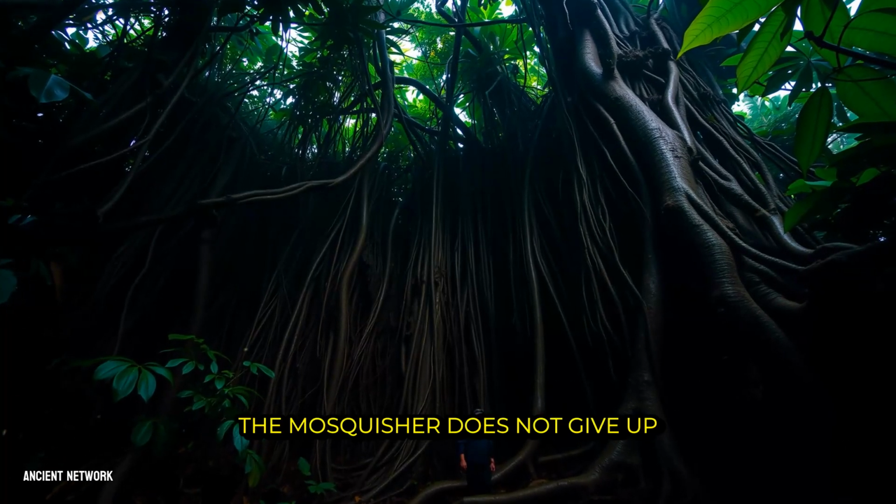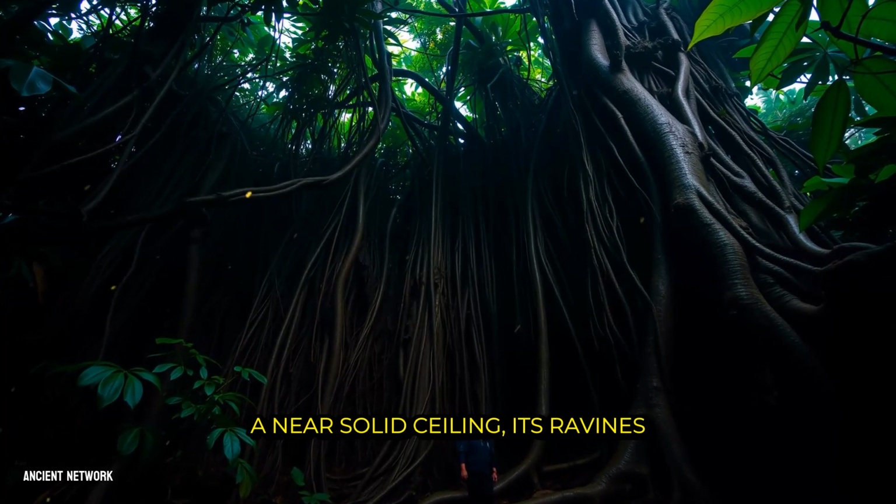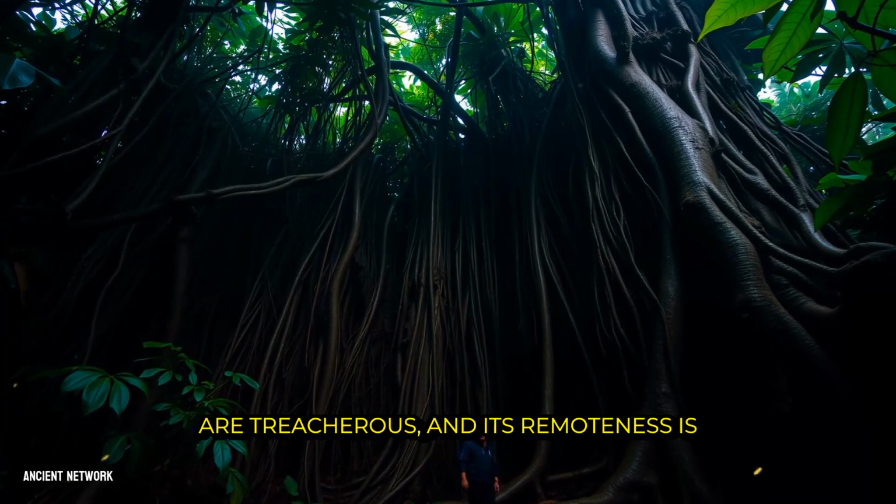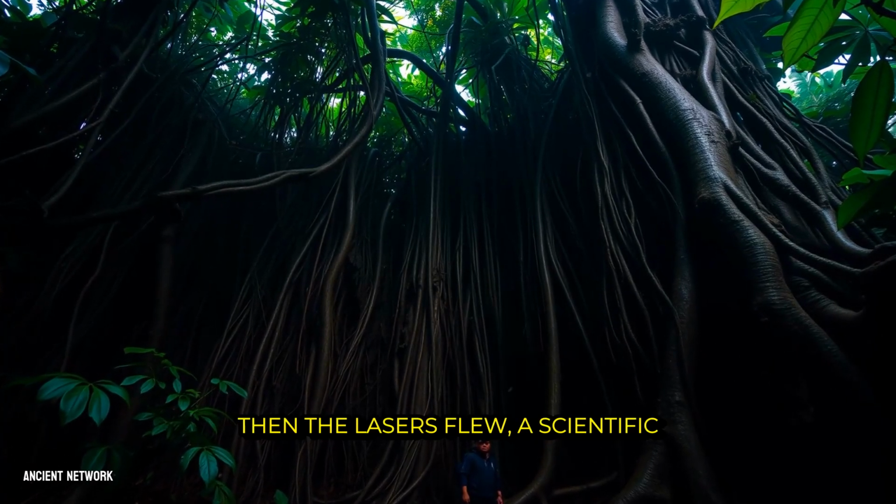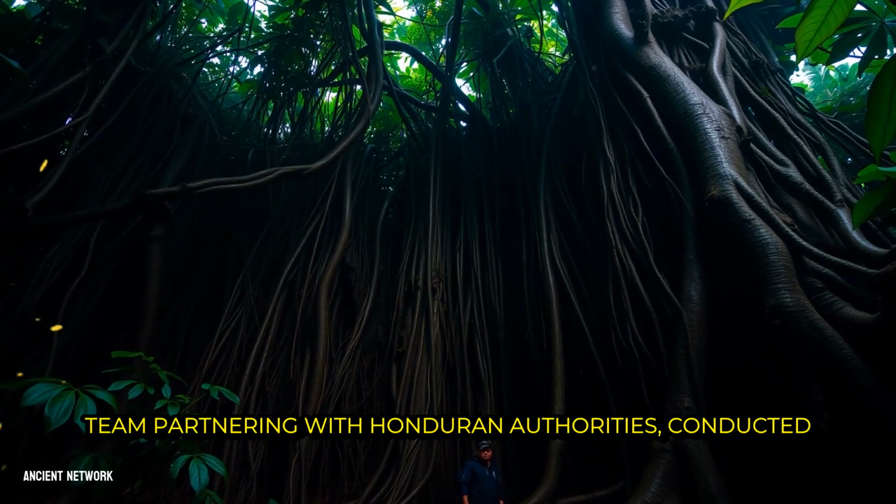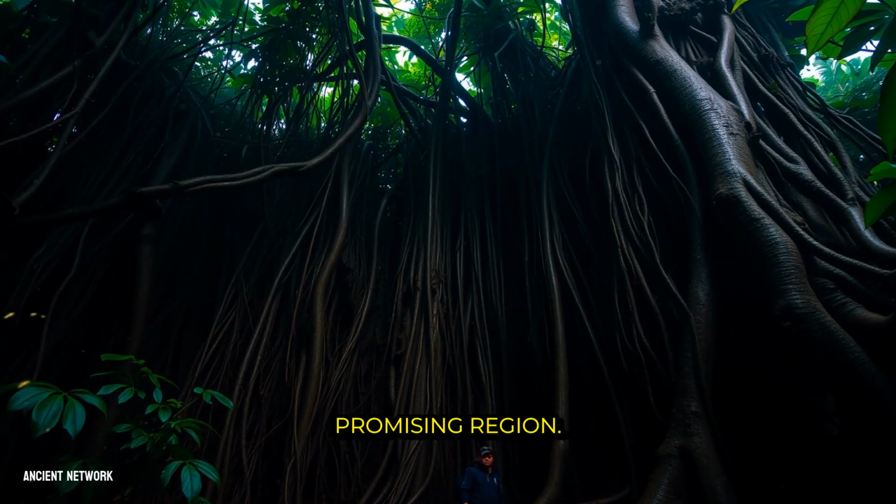The Musquisha does not give up its secrets easily. Its canopy is a near-solid ceiling, its ravines are treacherous, and its remoteness is absolute. The legend began to seem like just that, a beautiful story. Then the lasers flew. A scientific team partnering with Honduran authorities conducted an airborne LiDAR survey over a promising region.